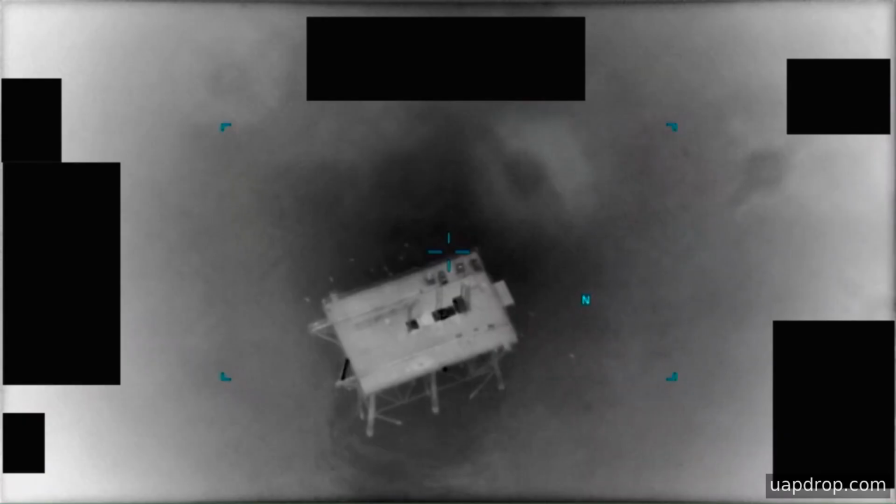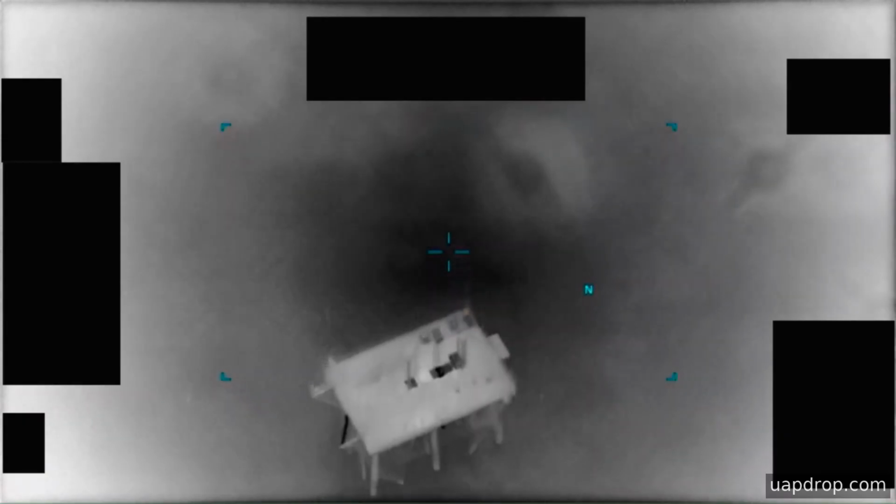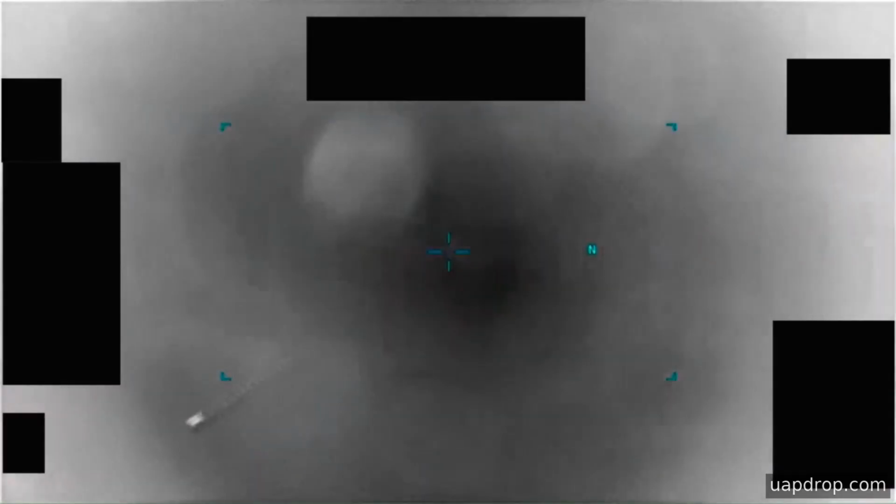Because the footage is infrared, objects appear as areas of contrast rather than as clear visual shapes, and that makes identification from this clip alone difficult. The uploader defined the title and placed the file on a classified network in September 2020, which is why Arrow identifies the item as likely associated with operations in that region and time frame.